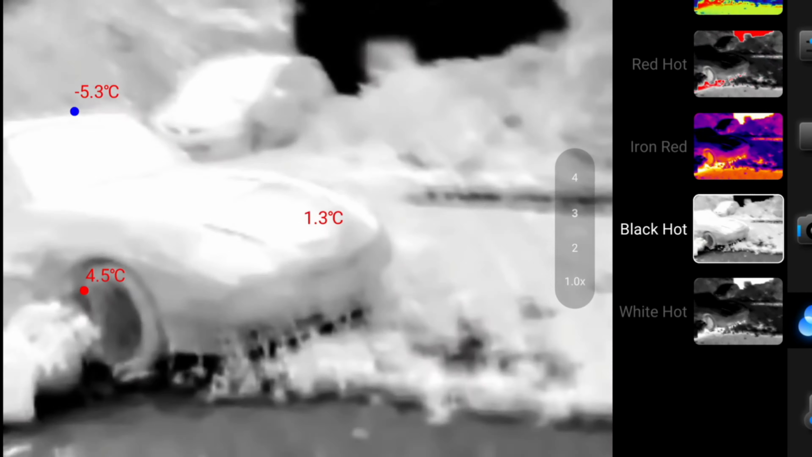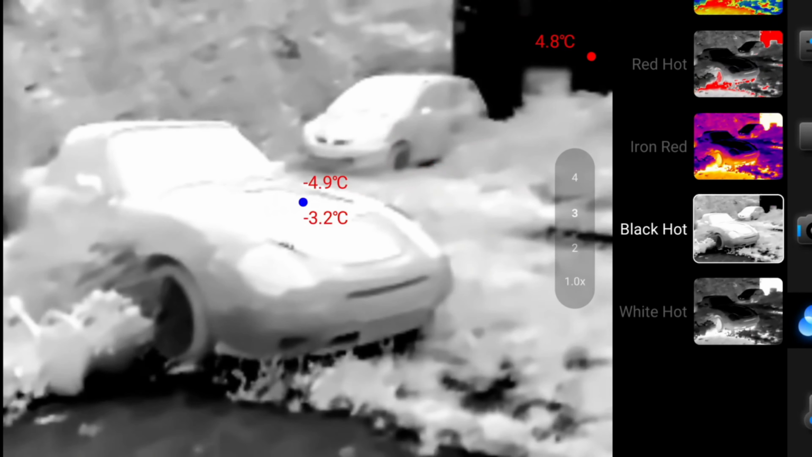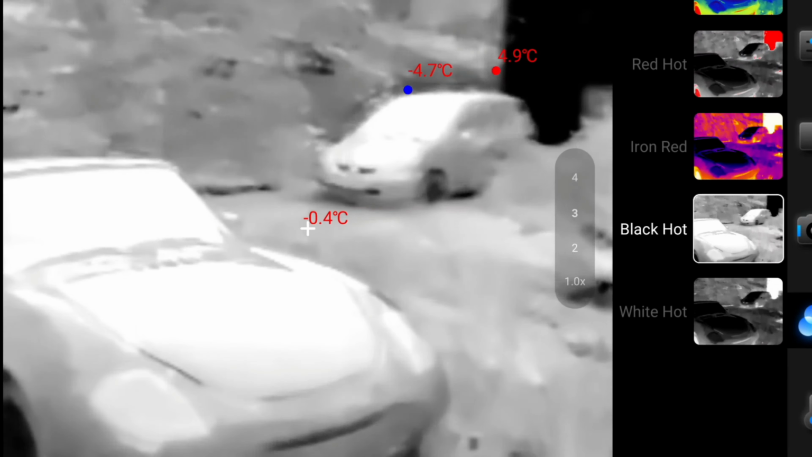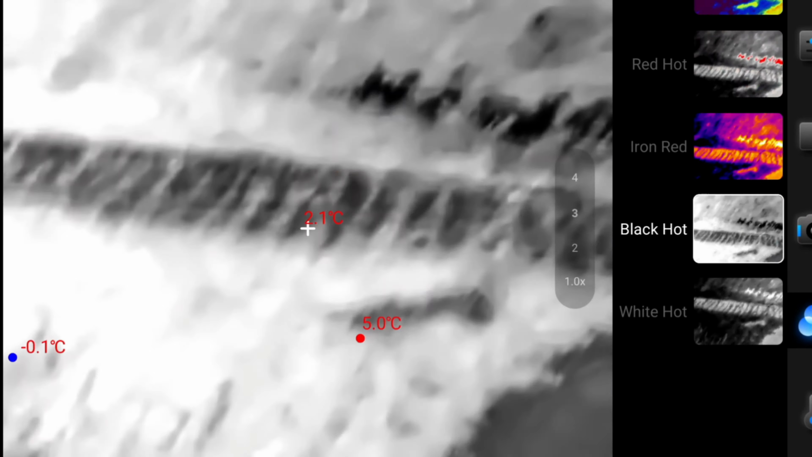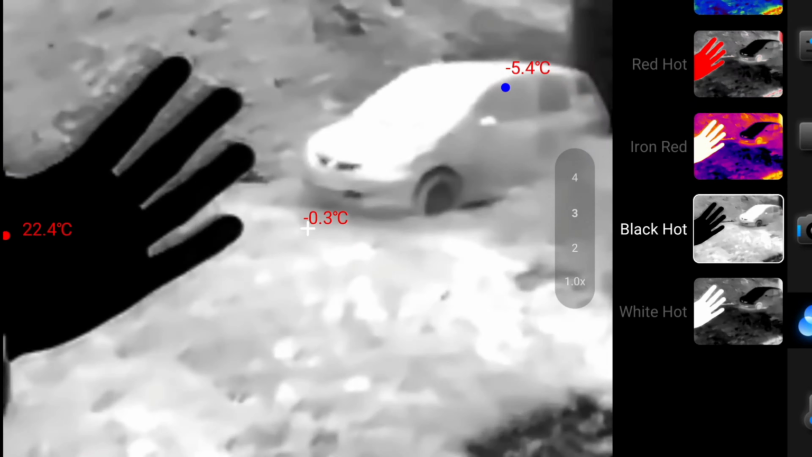So the resolution on this camera, absolutely insane. You can see all the fine details on the car here very easily. Again, I really can't see anything here where I'm walking. I'm simply trusting this camera and looking at the screen.